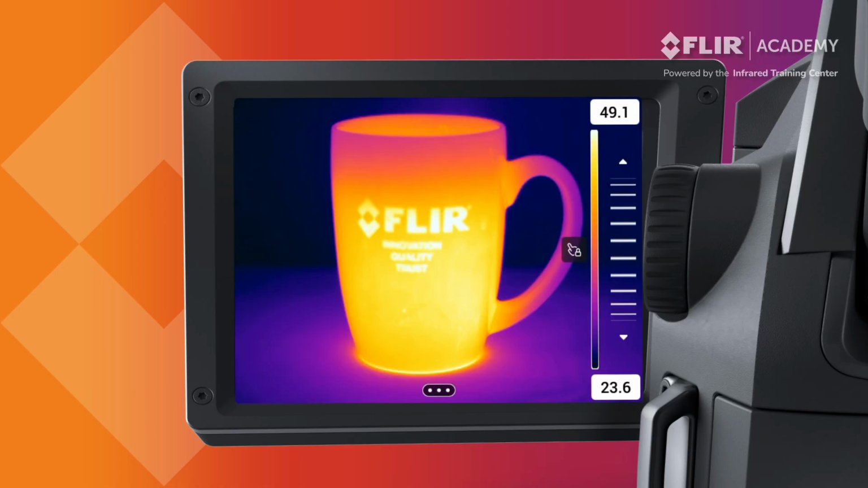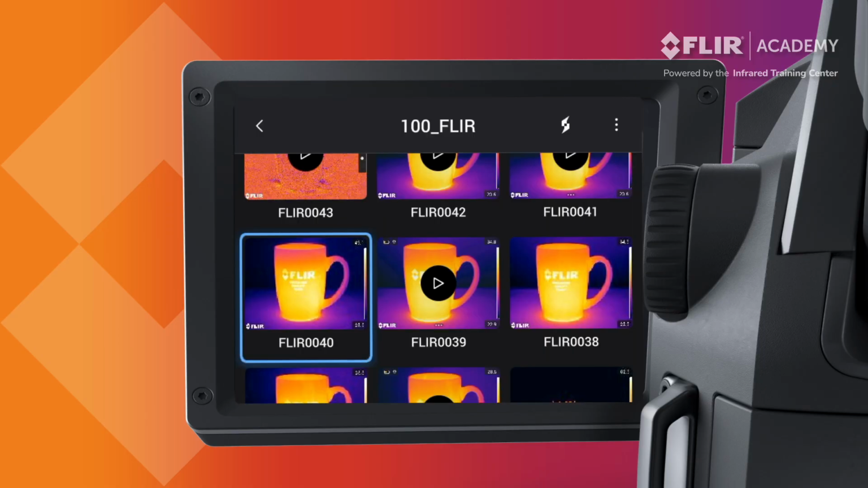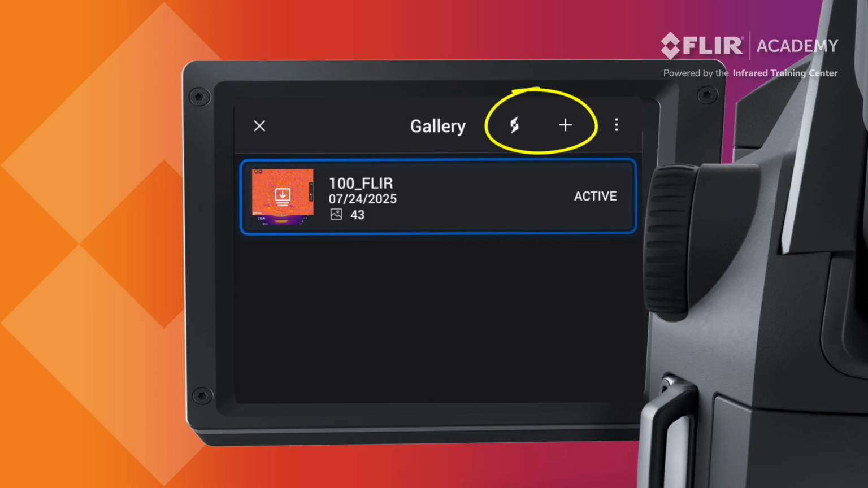Press the back button until you return to the main folder. The toolbar above also provides the option to sync your images with an Ignite account or add a new folder.